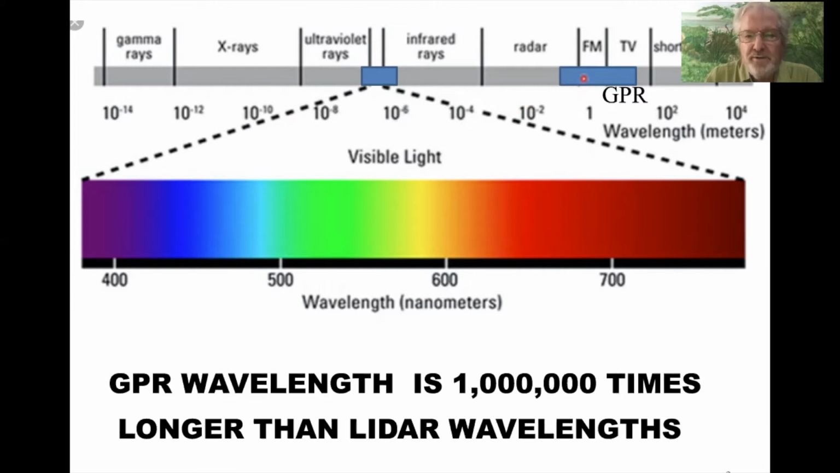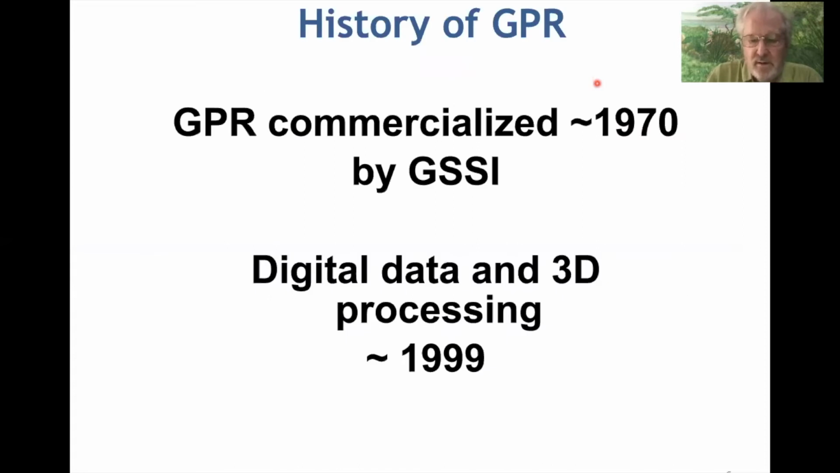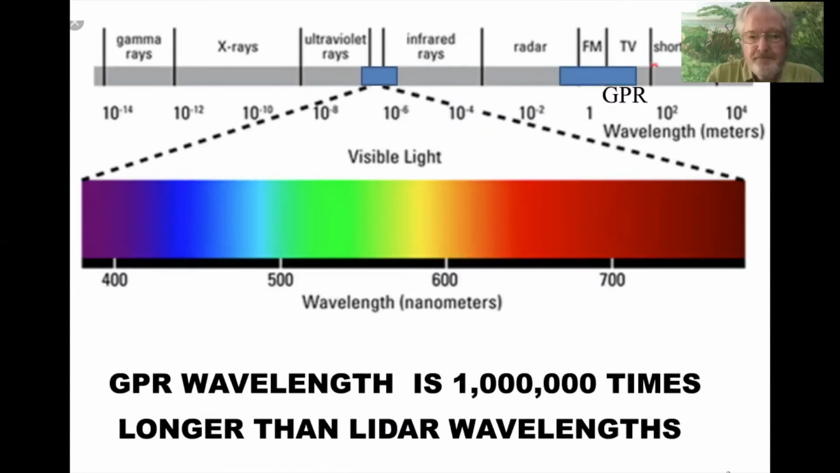And over here is the range used by GPR in the electromagnetic spectrum. So it's in the FM and TV range, as you can see. Down at the bottom here, I've noted that the GPR wavelength is 1,000,000 times longer than LiDAR wavelengths. So with LiDAR, it does not penetrate anything solid.